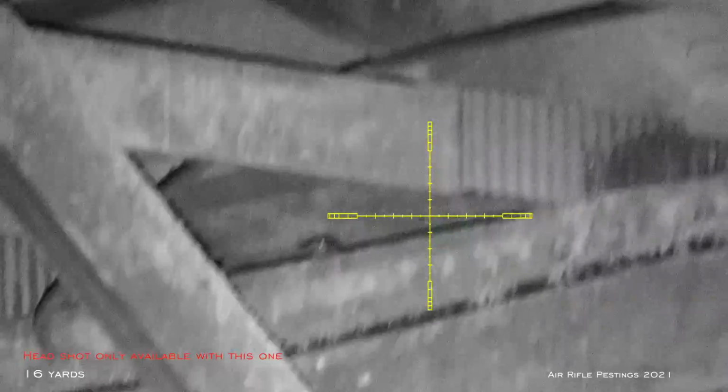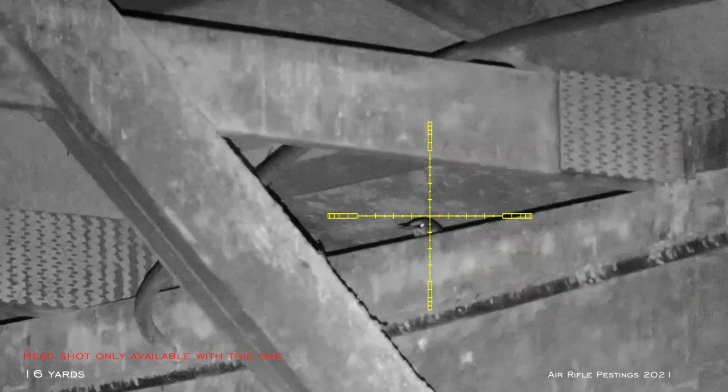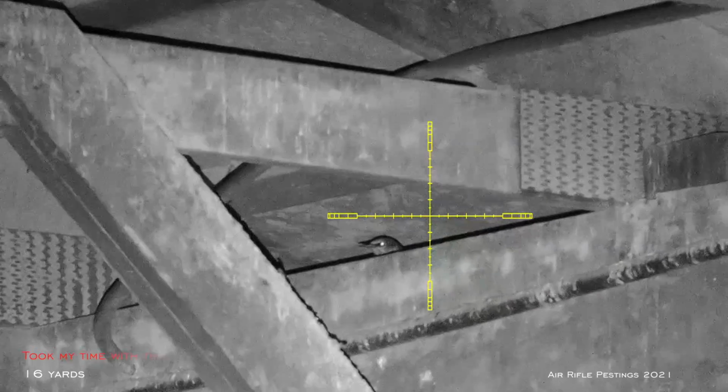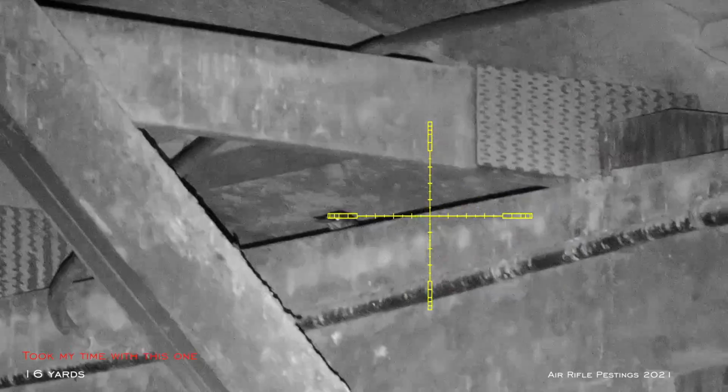So this guy here is at 16 yards and only his head was showing, so obviously I had to take my time to make sure I got the shot right. So I did my holdover for 16 yards and I took him out with the headshot.